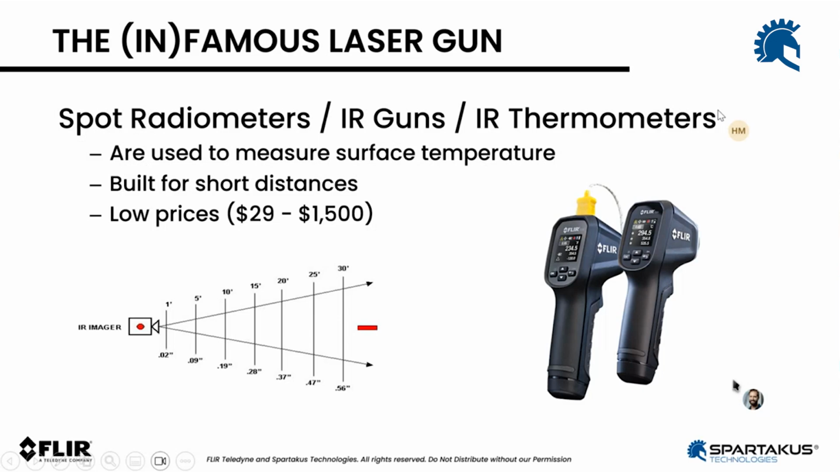We're all pretty familiar, I assume, with the laser gun, right? The spot thermometer, spot pyrometer, infrared thermometer, where you can very easily, very quickly take a surface temperature measurement and try to come up with an assessment of the situation.